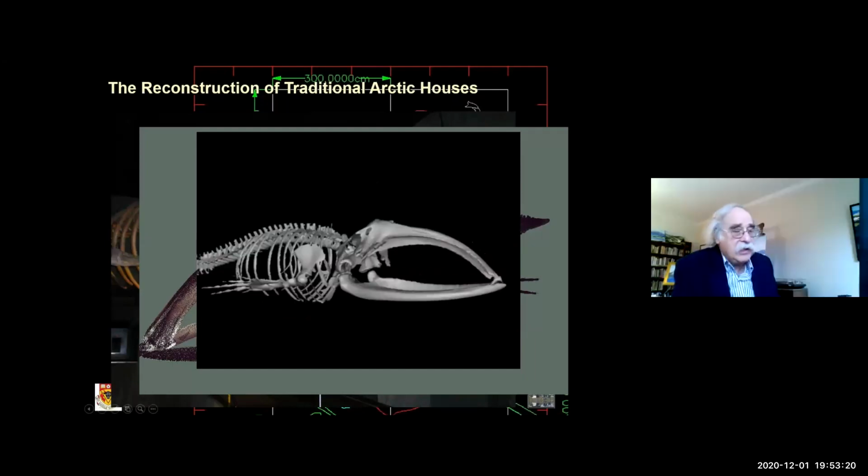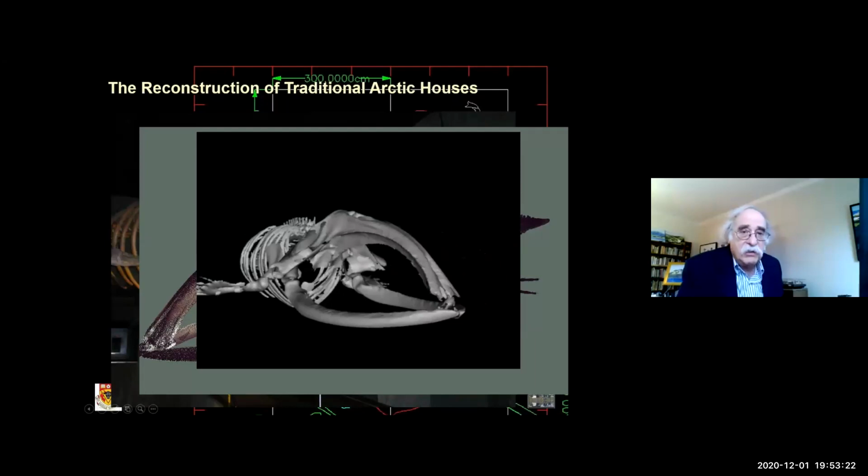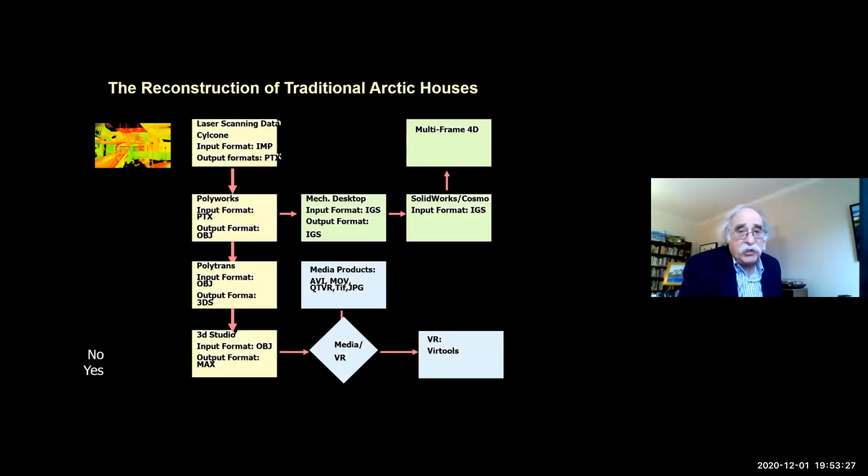And again, this is the way the data moved through the project, starting with our point cloud. And again, we used Polyworks to make the mesh.